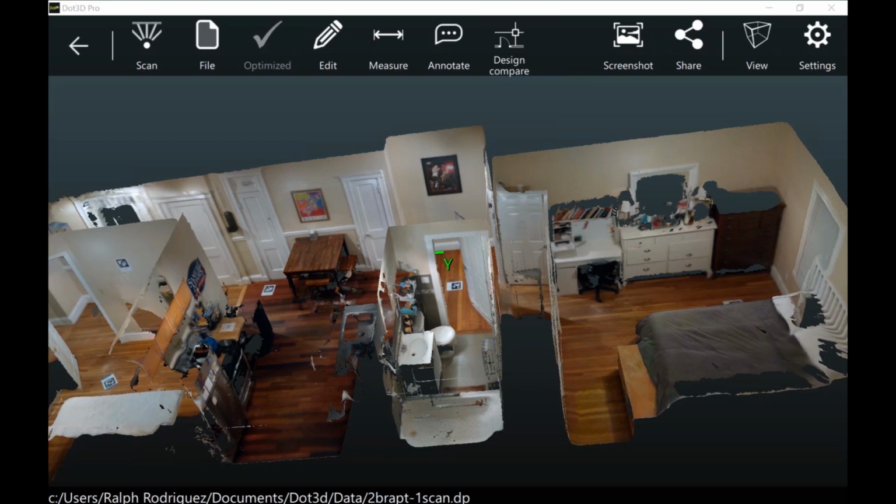How long did it take to scan the entire apartment? That probably took about 15 minutes of just walking, painting the entire thing as we just did, but just a larger area. Although you should note that the optimization time significantly lengthens based on the size of your scan. So it took about another 15, 20 minutes to optimize. But again, that's not something that you necessarily have to do in the field. You can let that process, even in bulk, back in Dot3D.